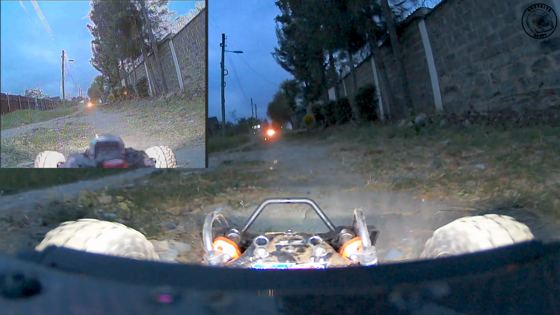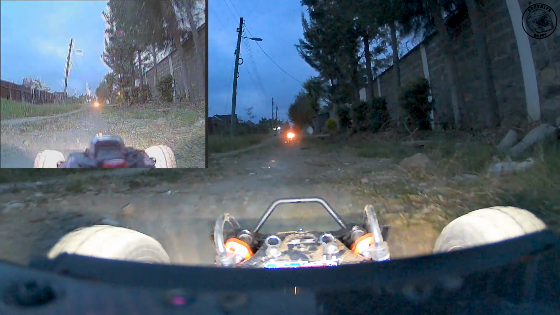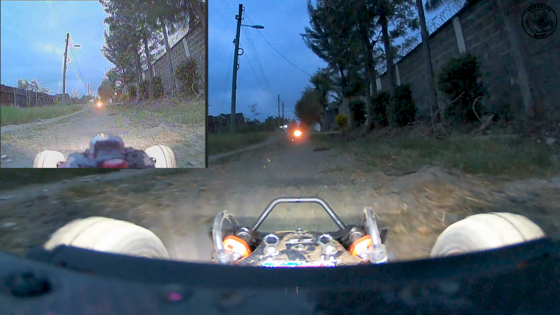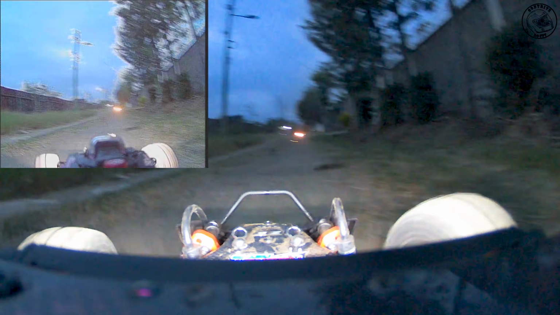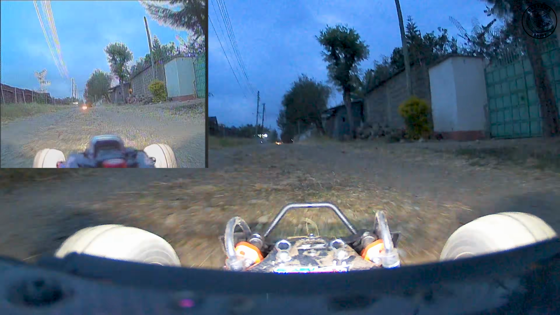Oh, I also forgot to mention earlier that this is the first time I have had the FPV split screen this big. I did this so that it can be easier for us to see the differences more easily.